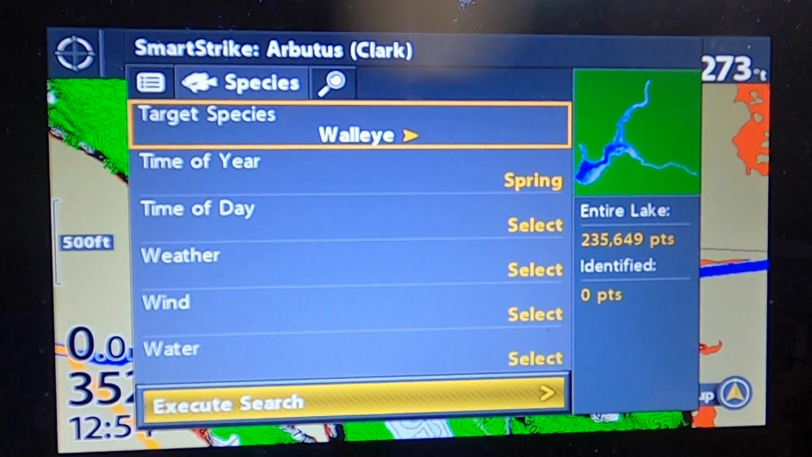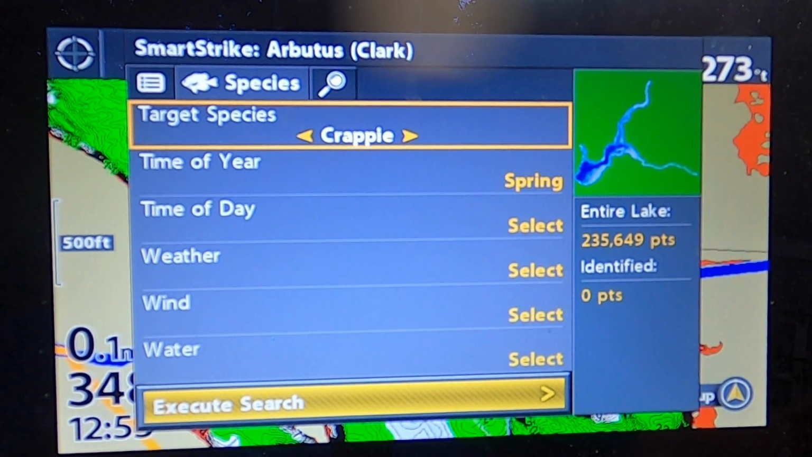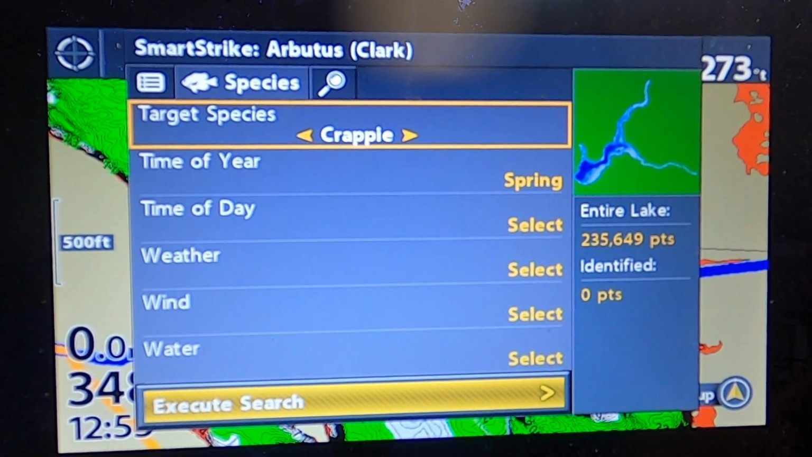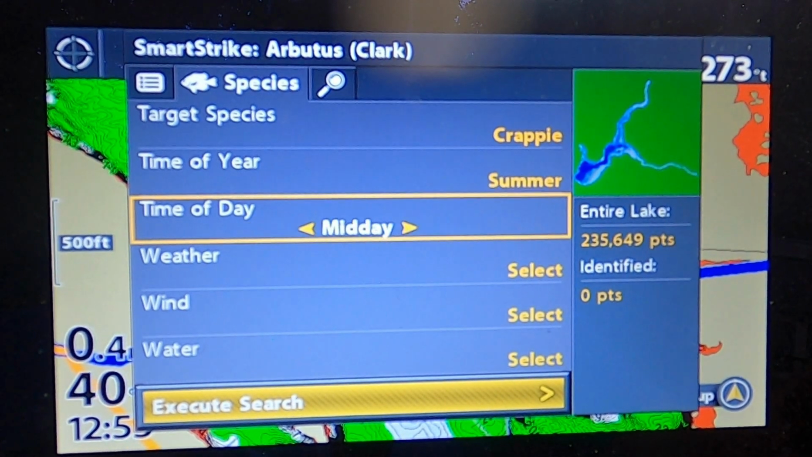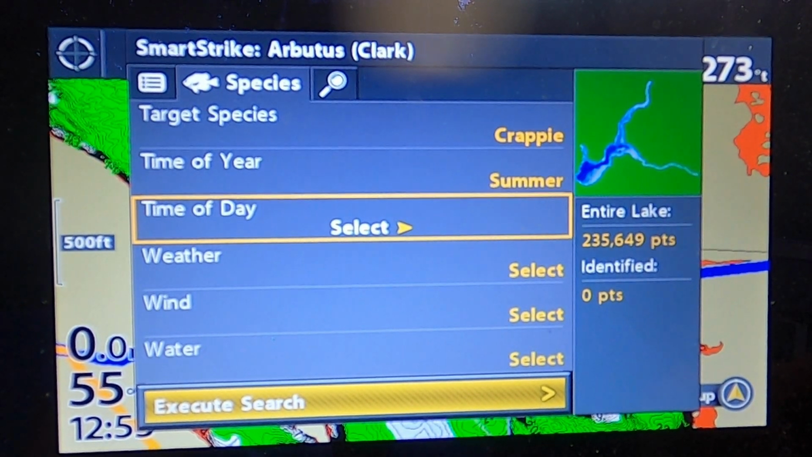Now I'm going to go to the species. Now it's expanded, so I've got walleye, muskie, northern pike, largemouth bass, smallmouth bass, bluegill, crappie, yellow perch. So let's say I want to go up there and fish crappies. We're in the summer. We're going to do midday. Now instead of showing the high flow, low flows, that's only on areas that you do have a flow. If you're fishing a river system or a lake that might have a river system, that's going to change to the high flow, low flow, medium flow.